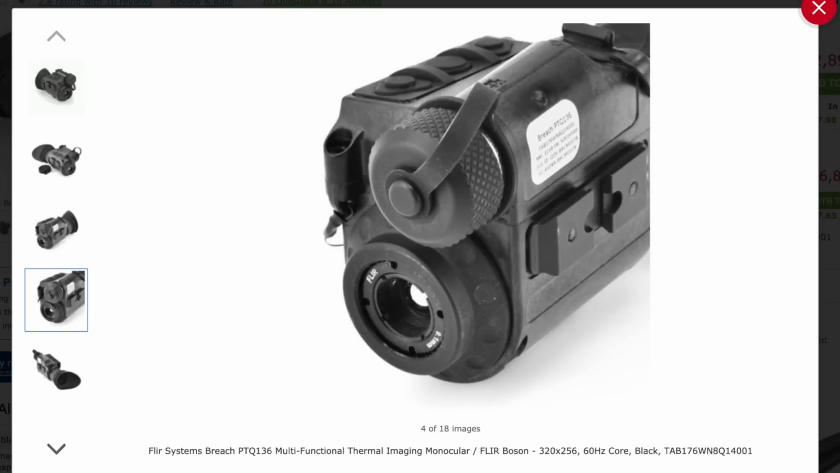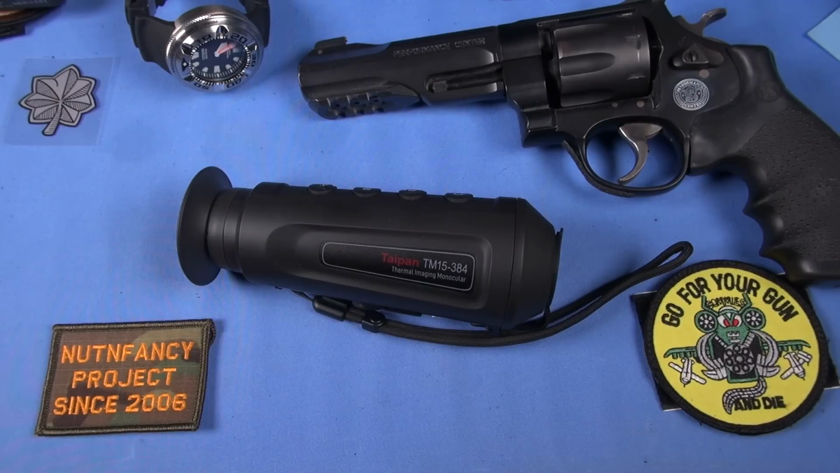Yeah, so that's philosophy of use as I see it. Let's get into the features. What can it do? Is it worth having? Is it worth the money? I'm going to reiterate this again. There are several models of AGM Taipans. So this one is a TM15-384.